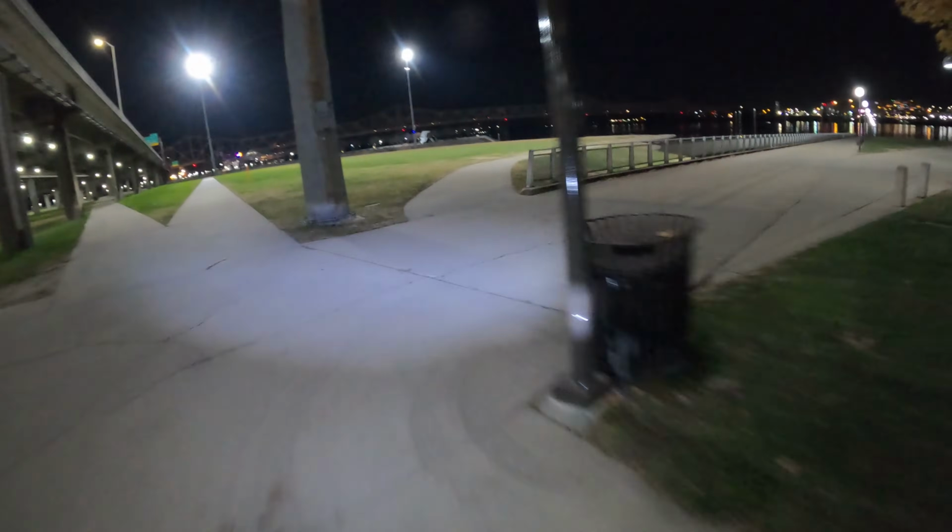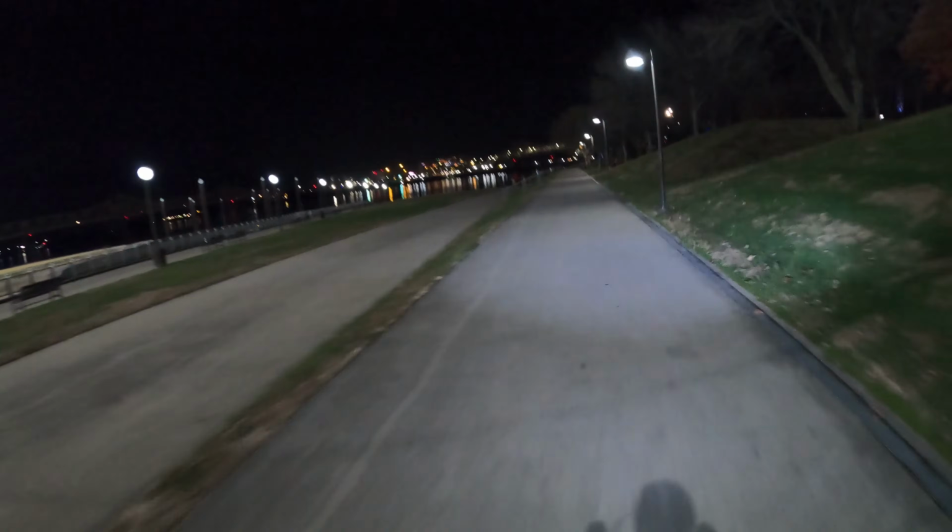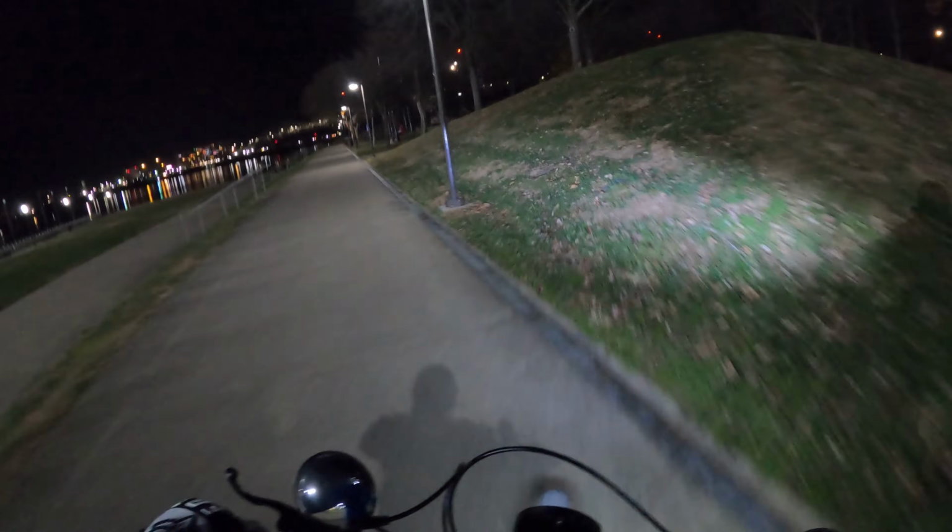And something too, with these GoPros, if you're doing low light footage and you get really jittery footage, and it's a GoPro 7 or newer, a lot of times it's because the stabilization works really well in full sunlight, but it needs a higher shutter speed to work properly.